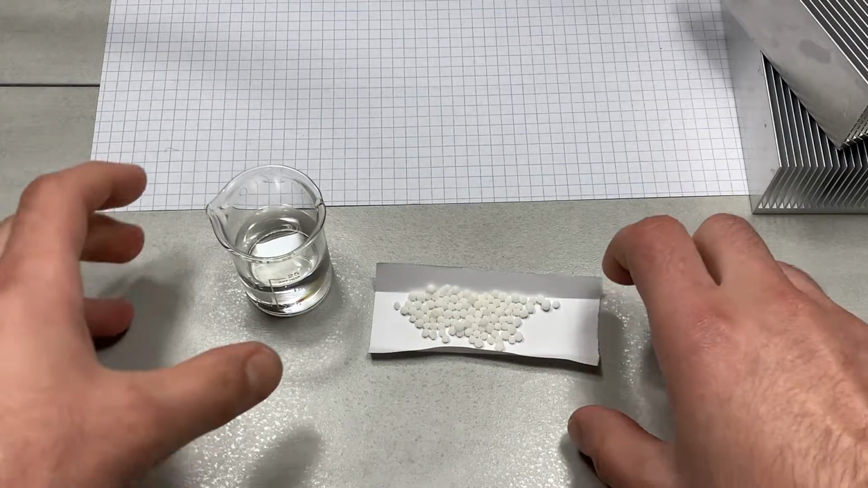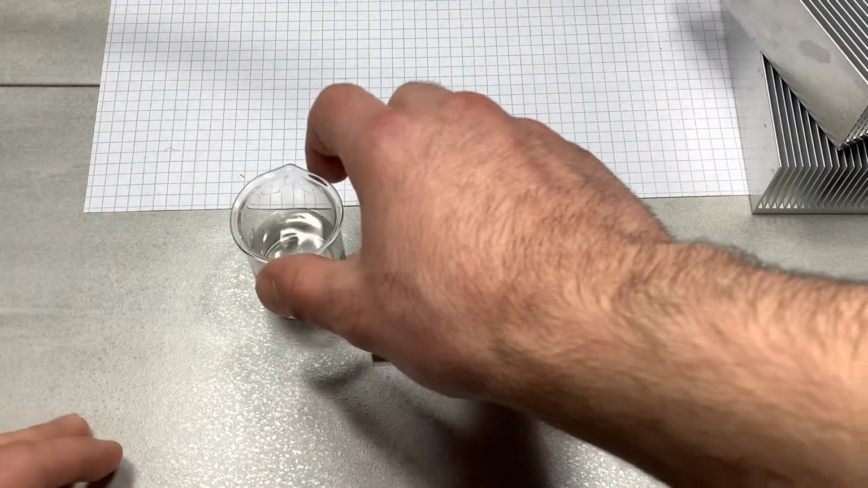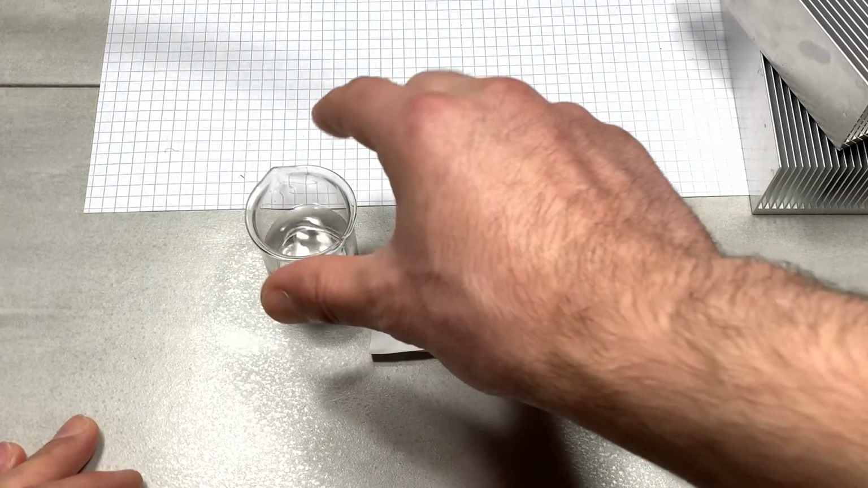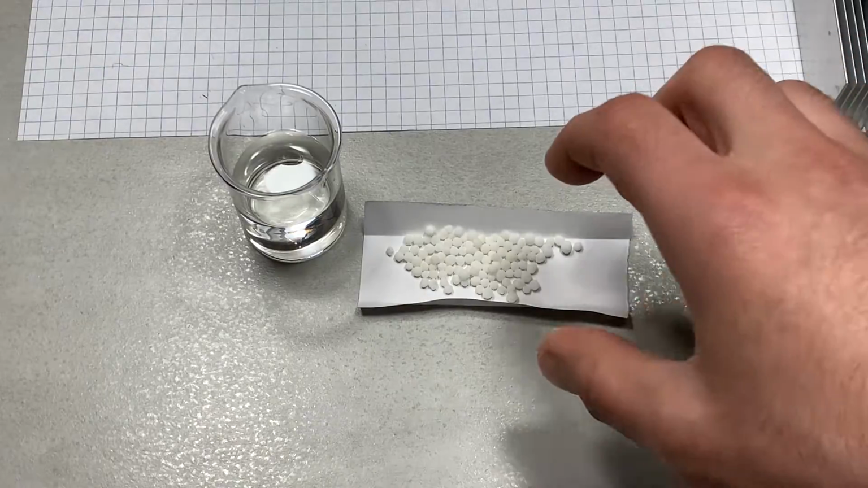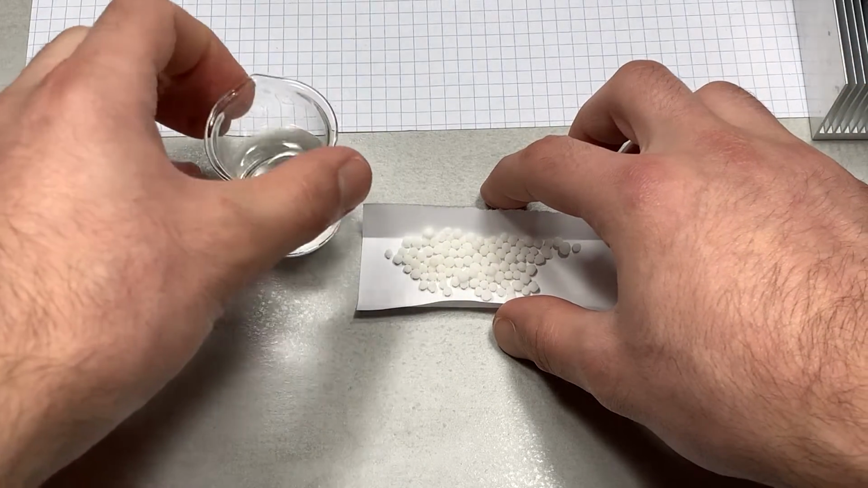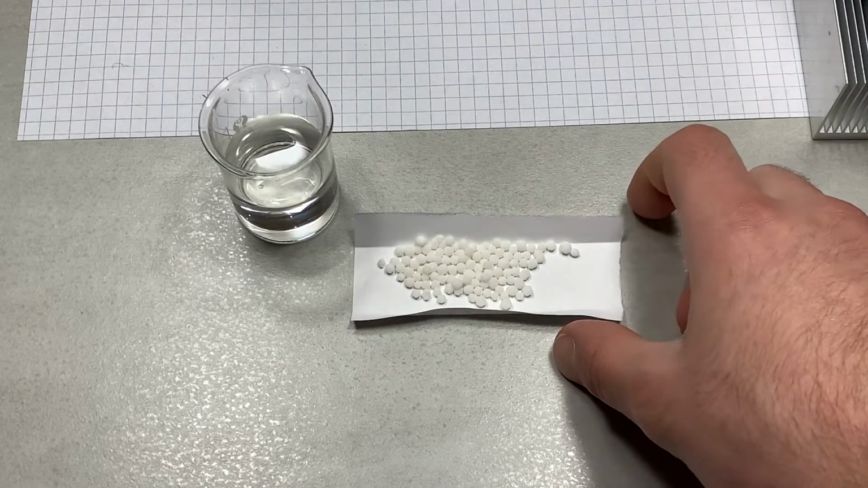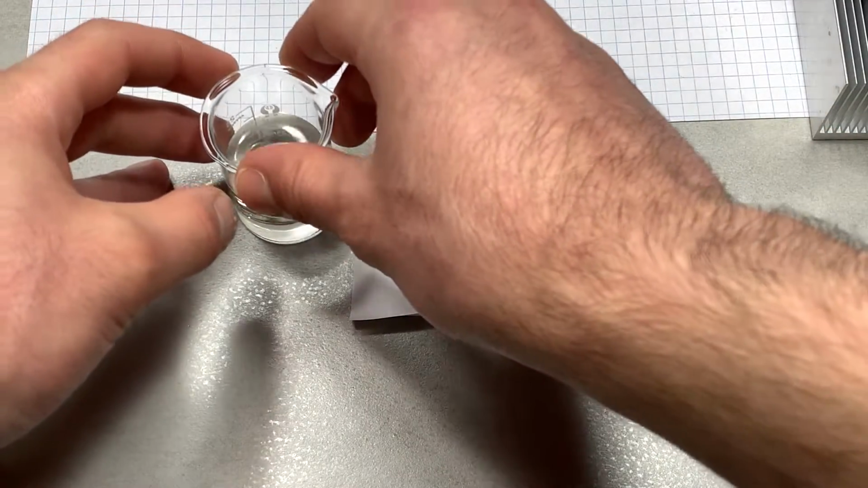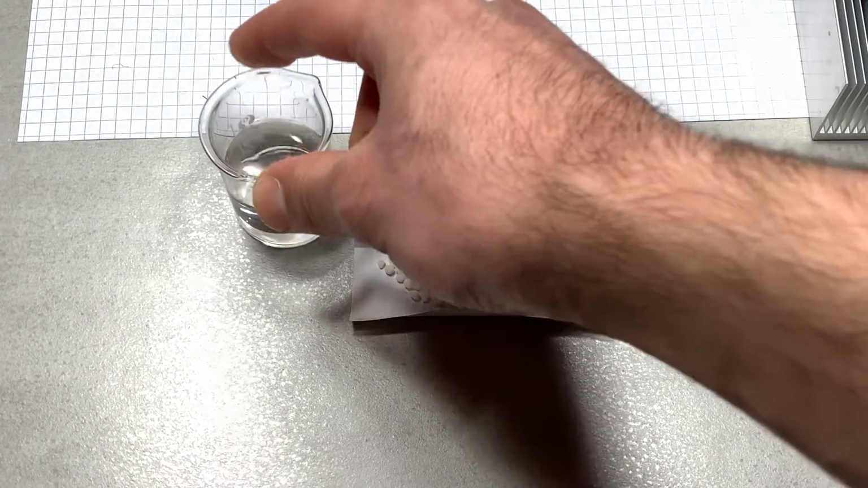And the second demonstration I will be doing using the thermal camera is to show you what it looks like when the stuff inside of a cold pack is added to water. So this is calcium ammonium nitrate, and it's the stuff that they used to use in cold packs, the instant cold packs that you would normally find in first aid kits. And I remember the package advertising that it could get as low as minus 17 degrees Celsius.